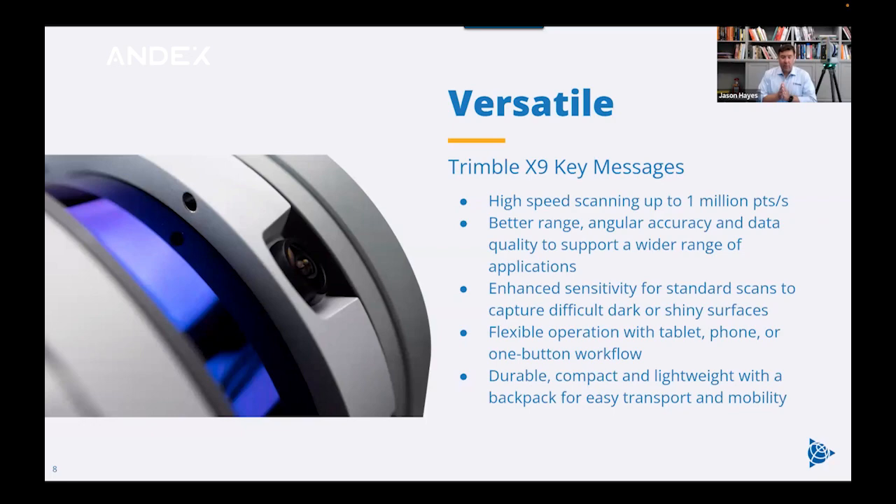Now, in addition, we can also operate the scanner, like I said, with the tablet. We can also operate it if you have a mobile phone to use the mobile phone app, Trimble Perspective Mobile, or you can simply push the power button on the side of the instrument to do a scan as well. So 3 ways to control the scanner.